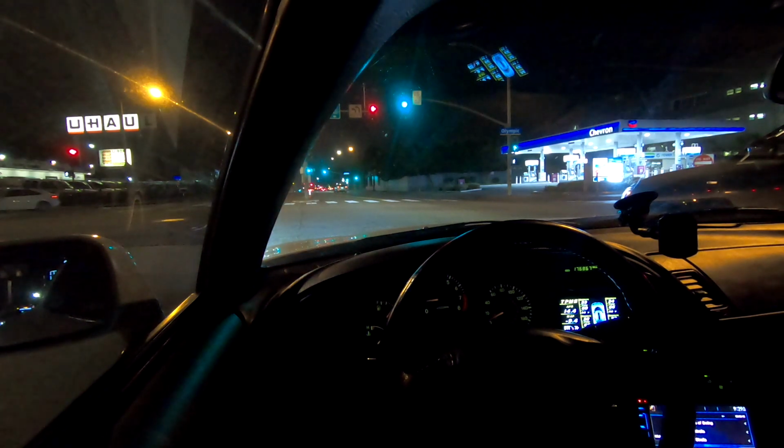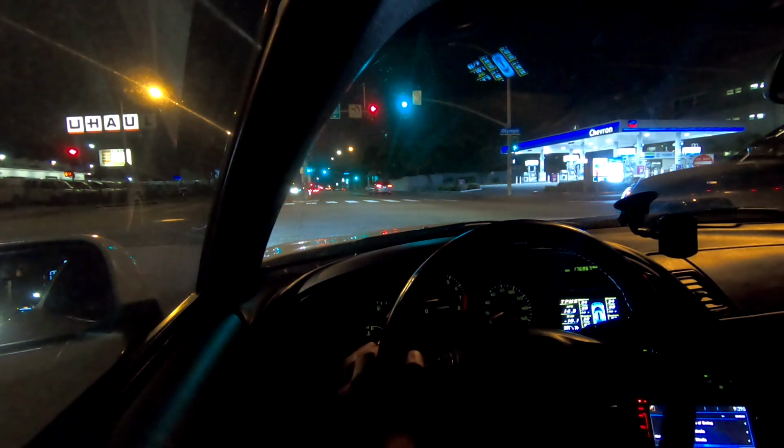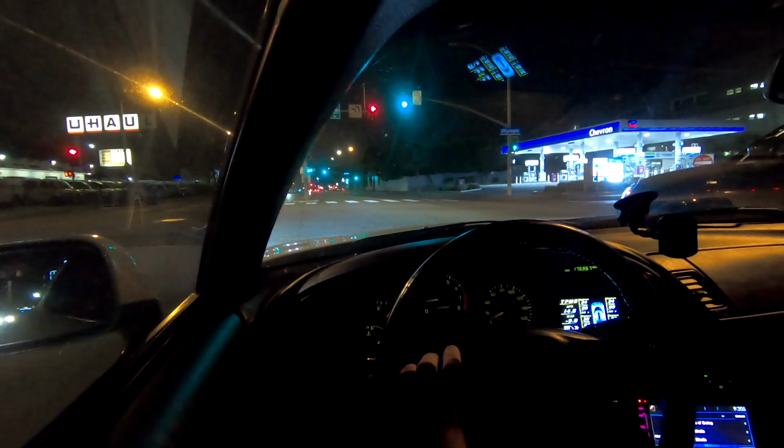Clutch is really chattery. I don't know if I like that or not. But yeah, it looks like these headlights are aimed pretty well now, like a regular modern car.